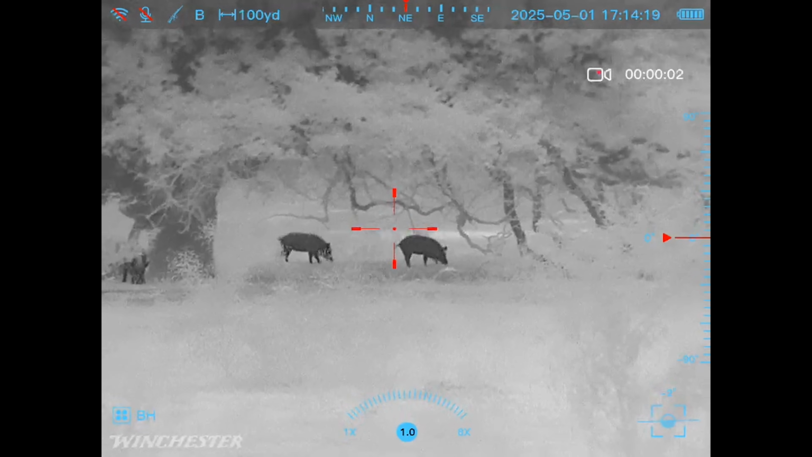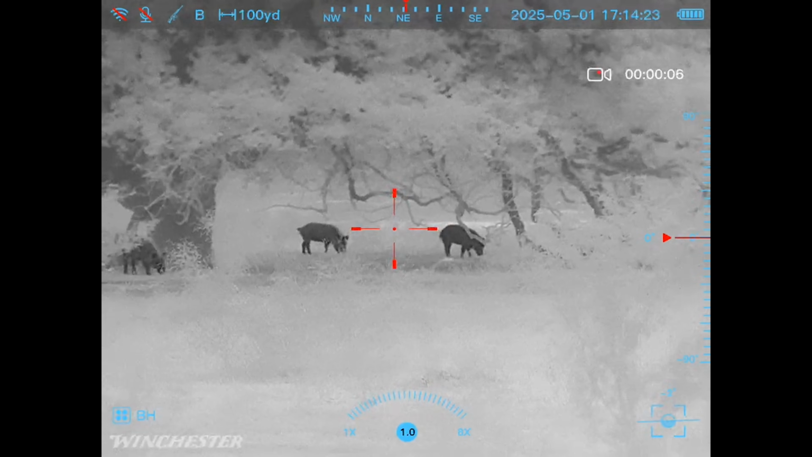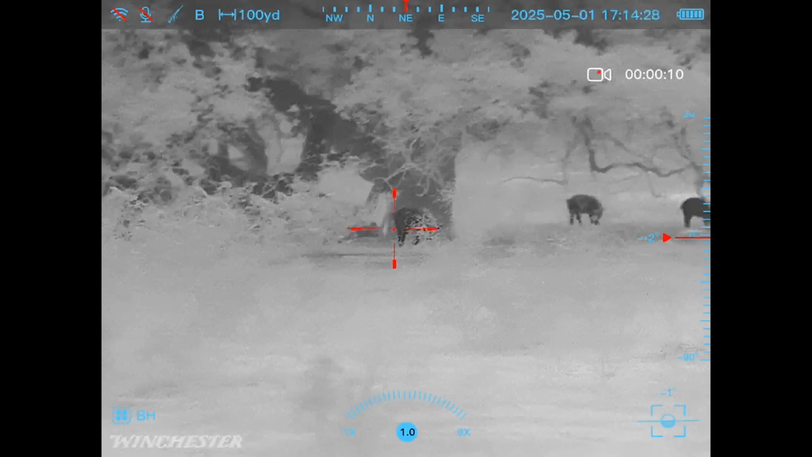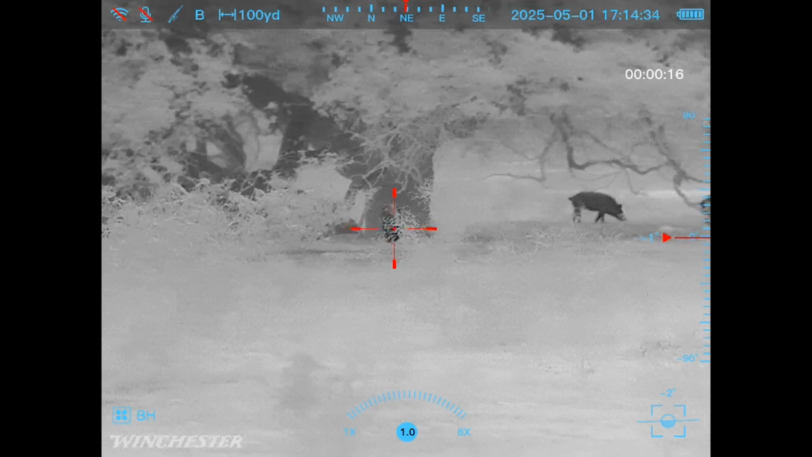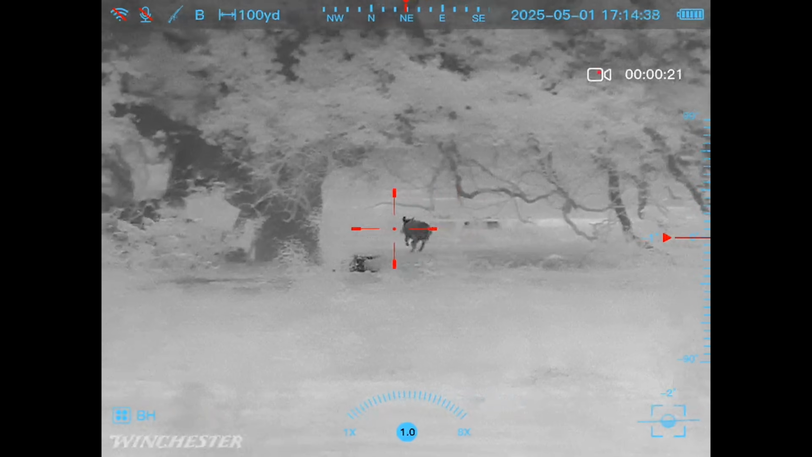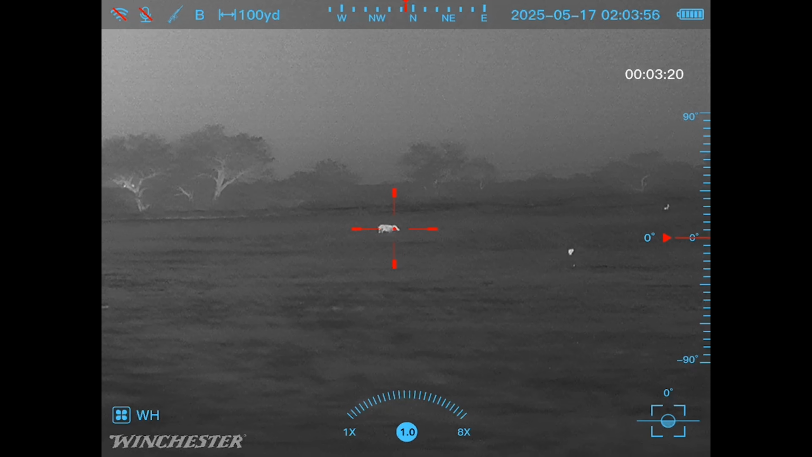Hopefully I can answer any questions or provide insights that may be needed. So bottom line up front, what do I think of the Winchester thermal optic? Now, I'm not gonna lie, when I first was offered this, I almost said, nah, I'm good, because I have plenty of other thermal projects in the works, and I kind of wrote this off. I thought it was just gonna be kind of another generic thermal scope that didn't do anything to wow me, so to speak. That being said, this thing actually did substantially better than I thought.